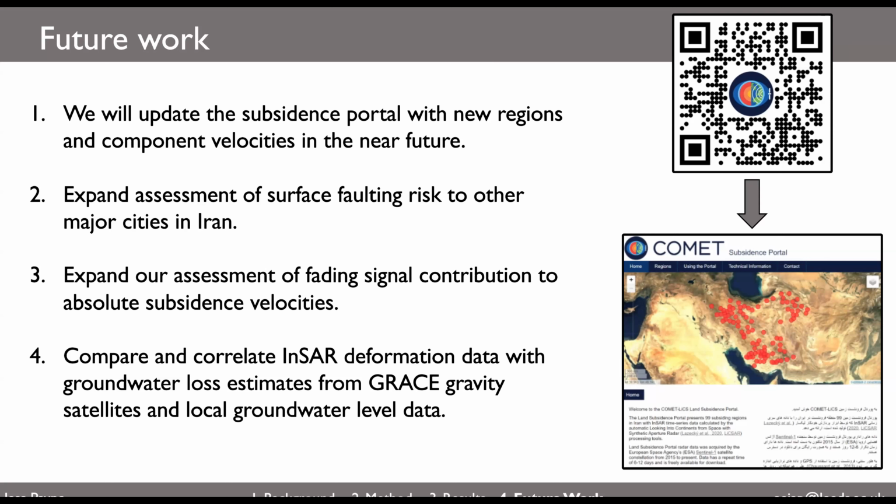Our next question is from Ekbal Hussain, who says, great talk, Jess, well done. Have you thought about the impacts of other sources of subsidence, for example, building loads?